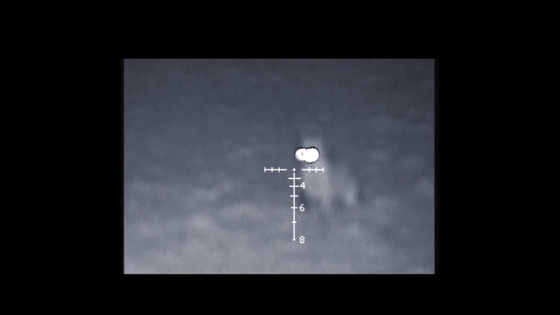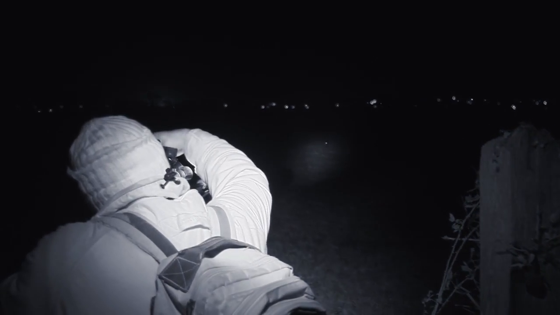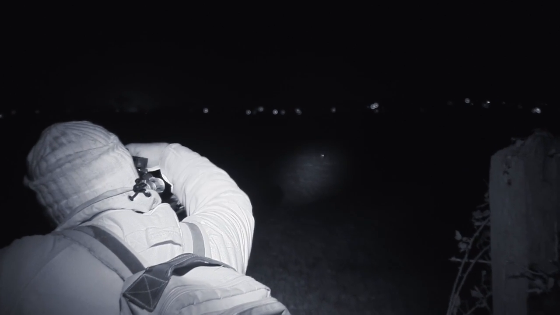I think that was the Vixen, if I remember right. I shot that at about, probably no more than about 20-30 yards, I should think. It's pretty close.